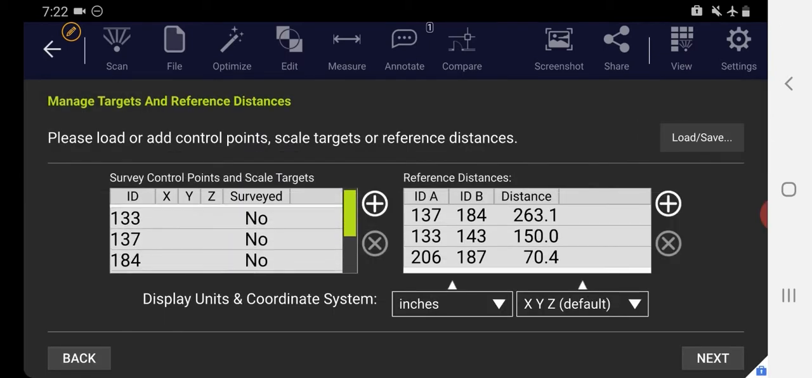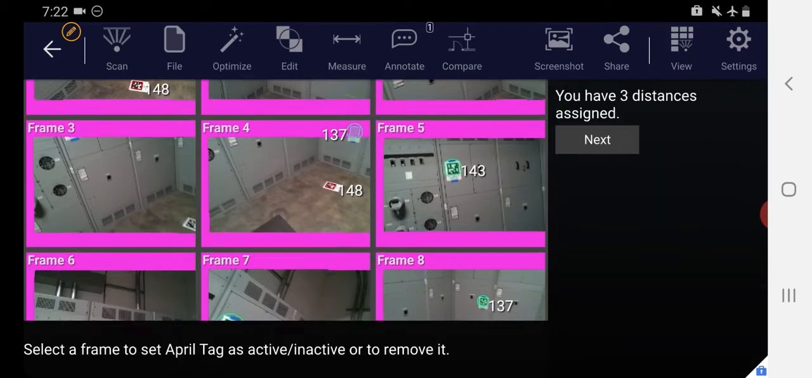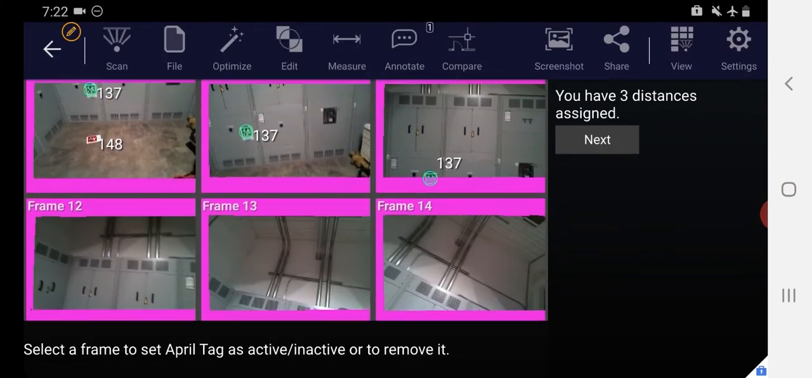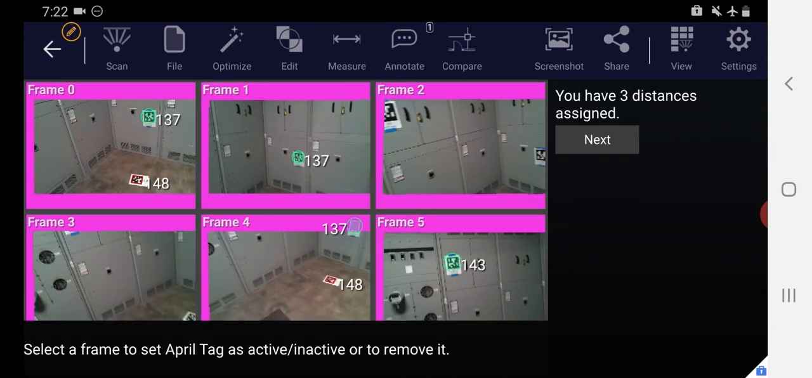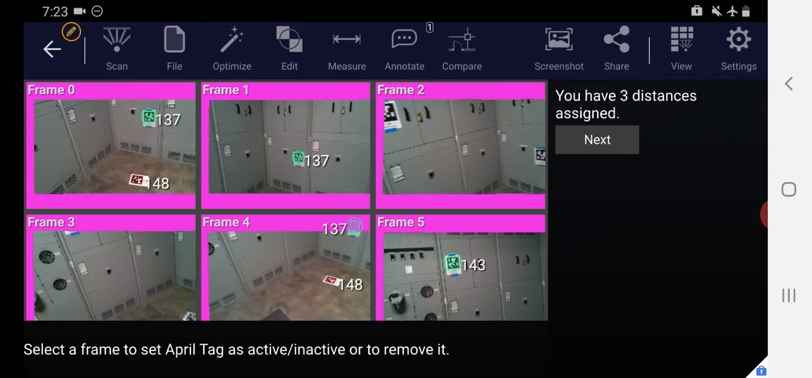Now you want to double check, make sure you have your measurements input properly, and then you can just press Next. If you need to check your measurements, you can do View/Change Associations, and this will just show you that each of these measurements that we've referenced is approximately in the right place. I mean, more than approximately, especially on a nice tight scan like this, it's probably already going to be very accurate. But if you saw that green circle way off, that would indicate that you probably typed something in wrong. So it's a nice way to double check, but everything looks good for the targets that we did reference.